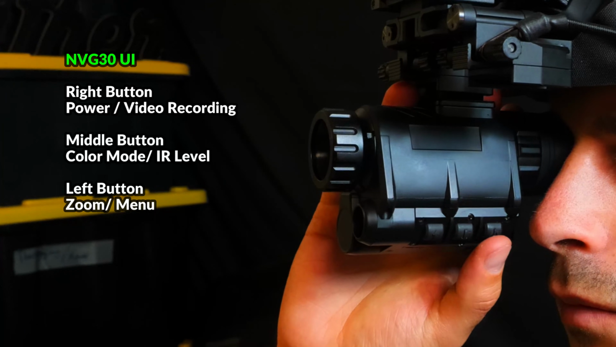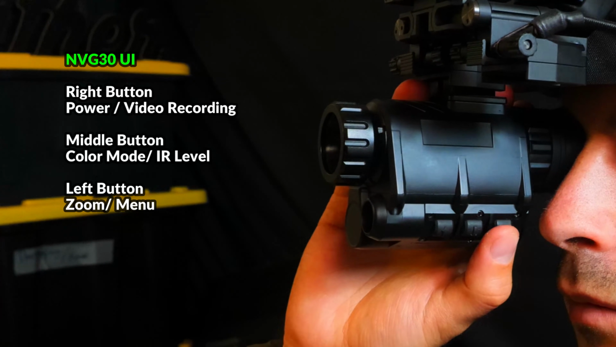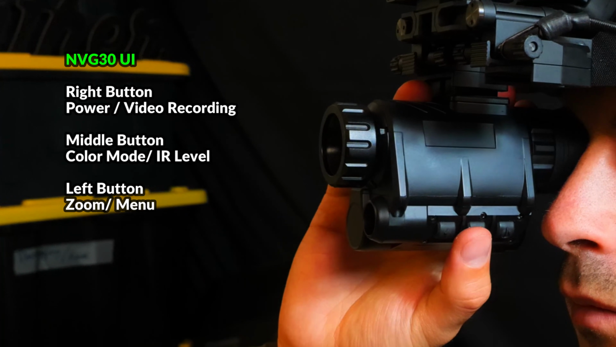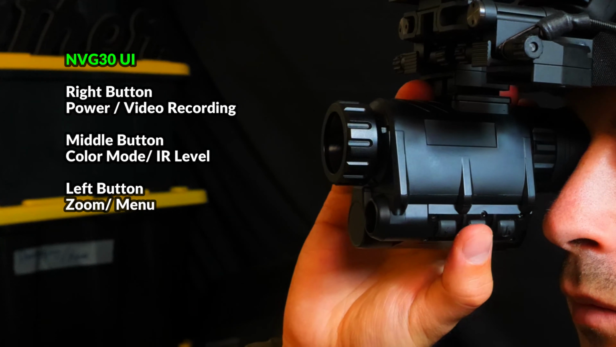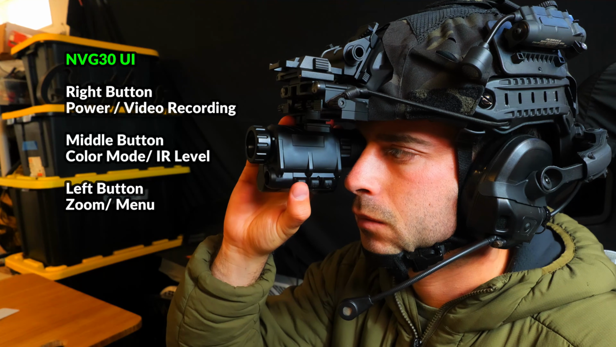On the NVG30, long pressing the right button will turn the device on and off, and a short press will begin recording. The middle button will allow you to control the color of the viewing mode and the IR illuminator output, which is set to off by default, and the left button will control the zoom and also allow you to access the menu. Here's a look through the eyepiece.